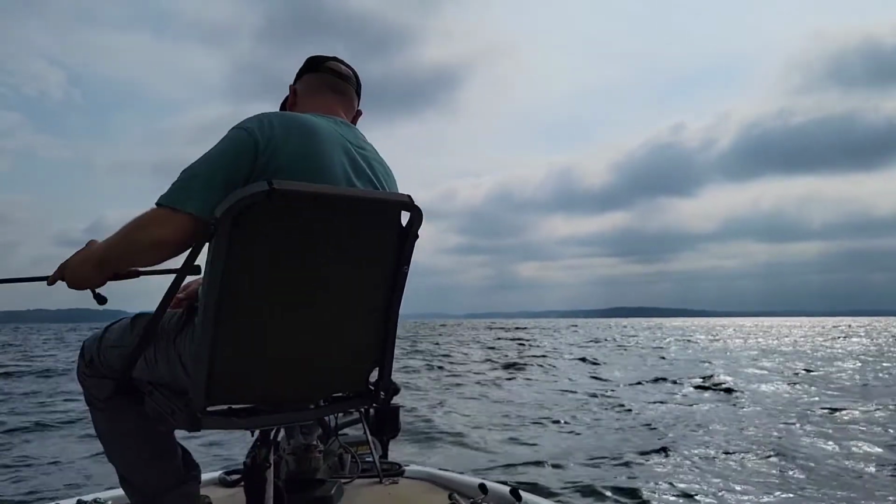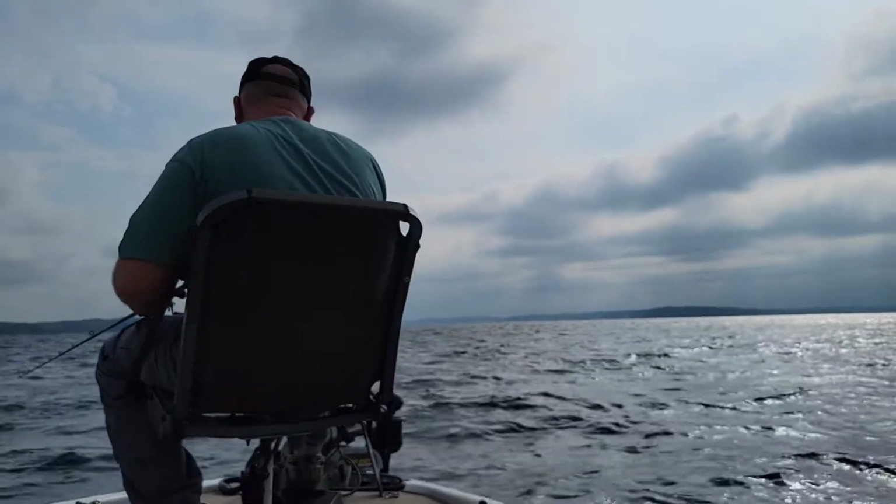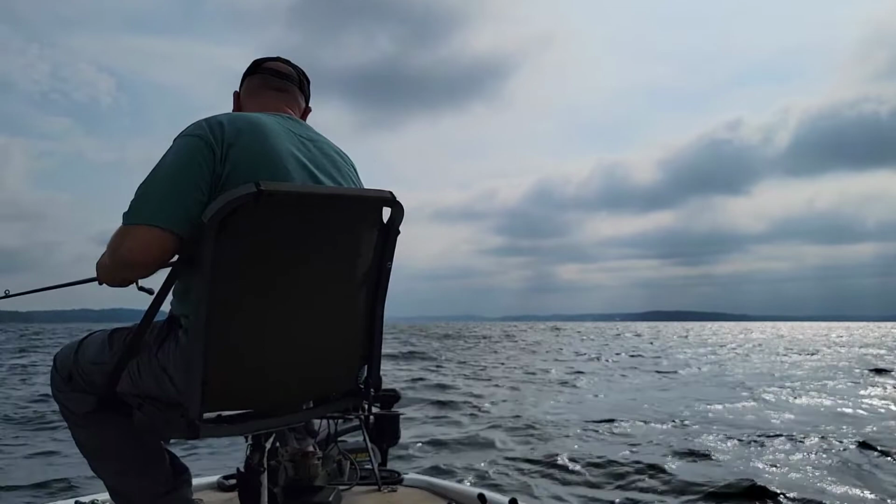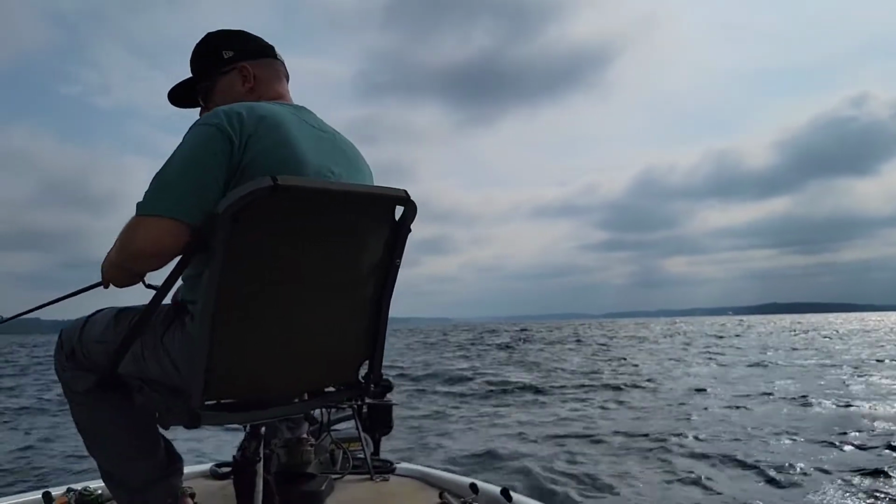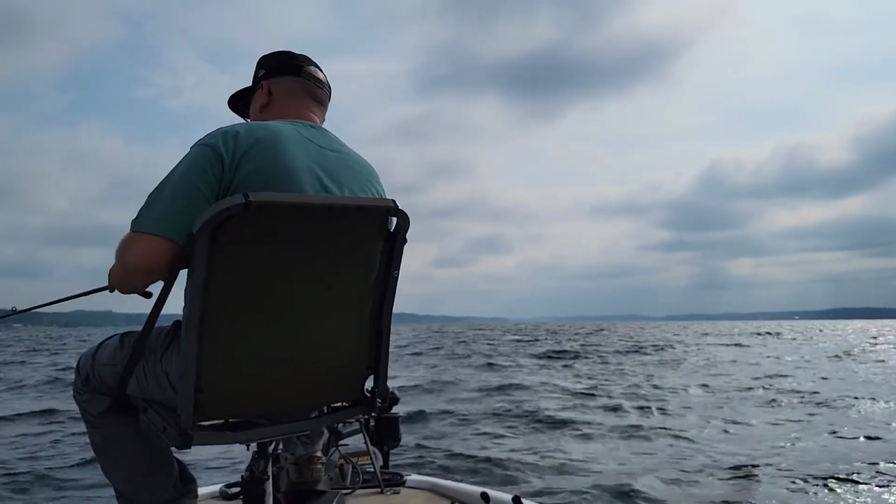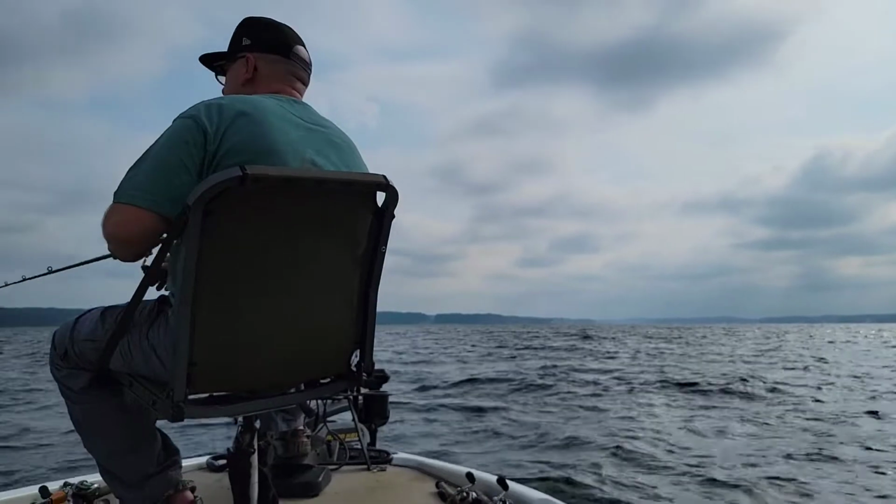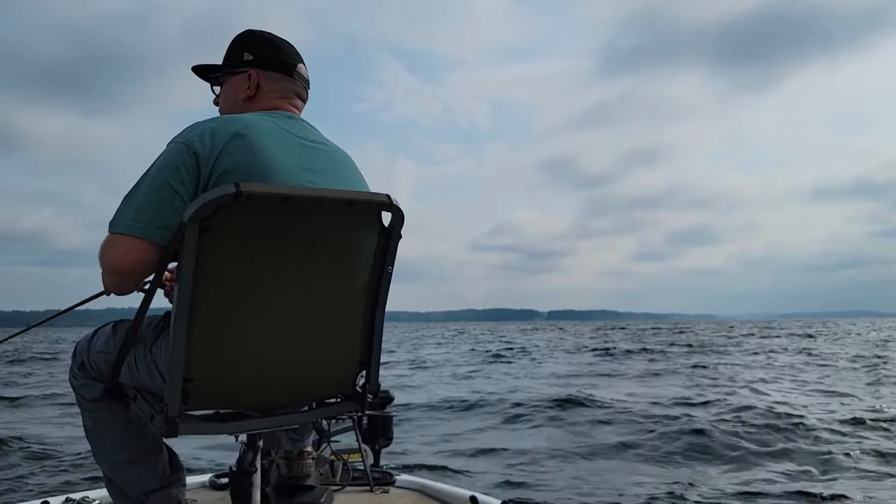I was gonna try and get on the graph and highlight this depth range and see if there aren't a couple more bends in the river that set up like this one. I guess it has to be just right. I don't know. I didn't have any luck on points. This was a river bend.